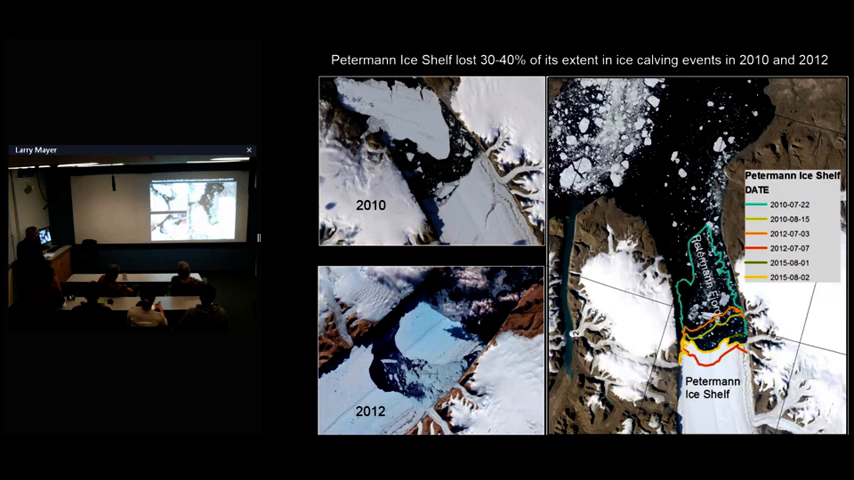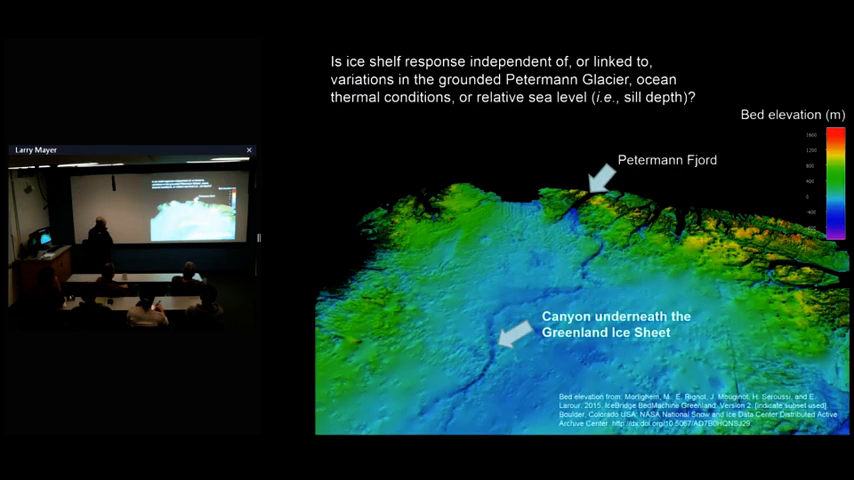What is causing that, and how does that degradation relate to what's happening to the ice sheet itself, to the glacier on Greenland, and how does that control it? So these are all part of the questions we tried to ask. Is the ice shelf response independent of or linked to the variations in the grounded Petermann Glacier? Is the glacier itself forcing it, or is it vice versa? Is it related to ocean thermal conditions, relative sea level?